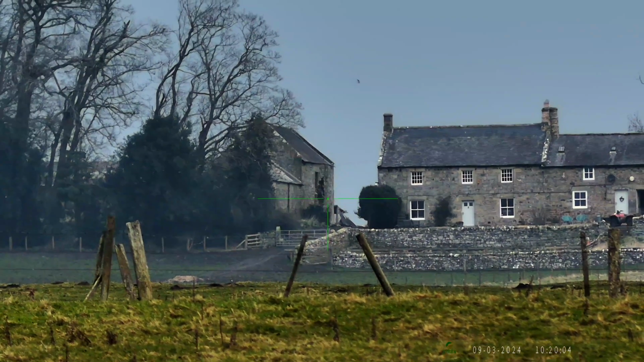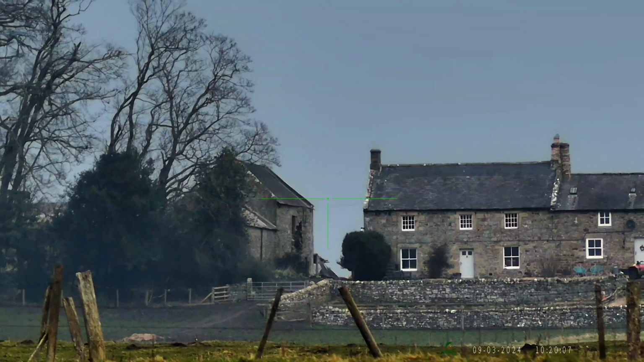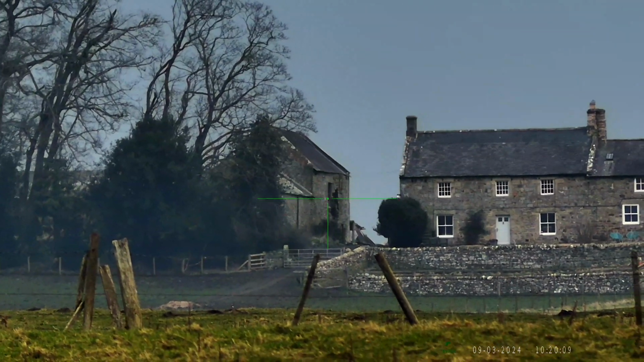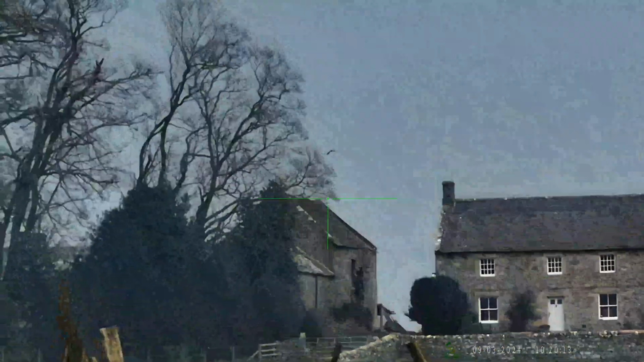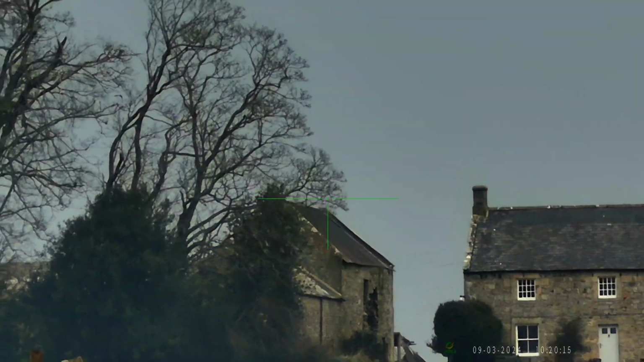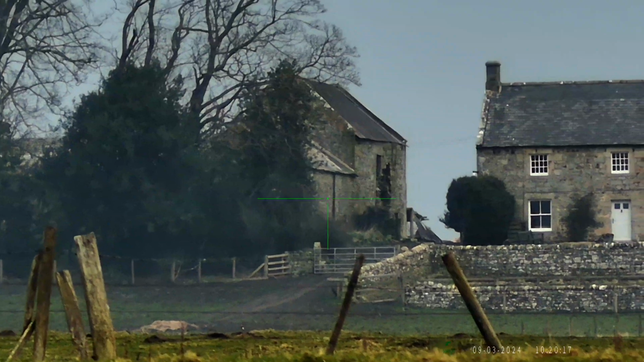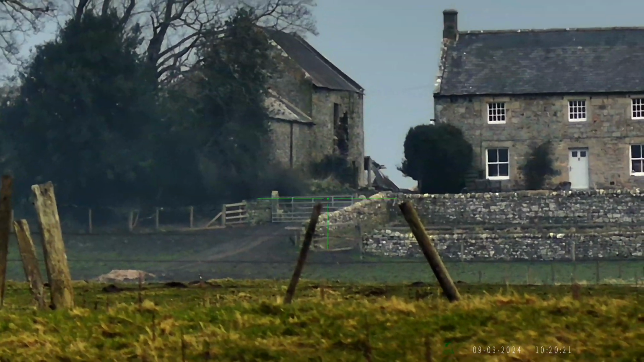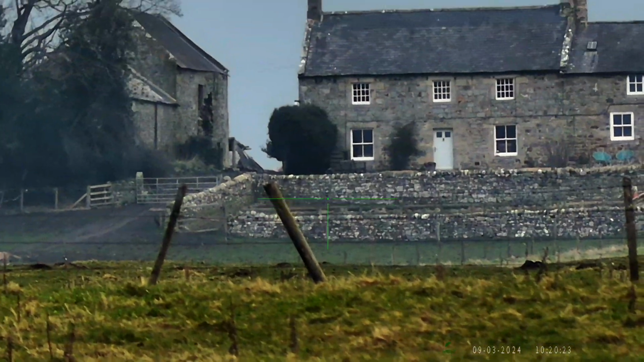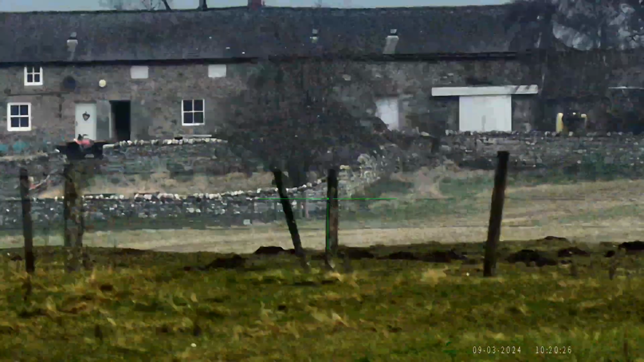Again, that's the barn there that you can see the birds flying around, like you could when I used the Zulus. If I keep zooming in, that is a really good picture at over 800 yards away. So if you're out on the deer, foxes in the daytime, perfect.